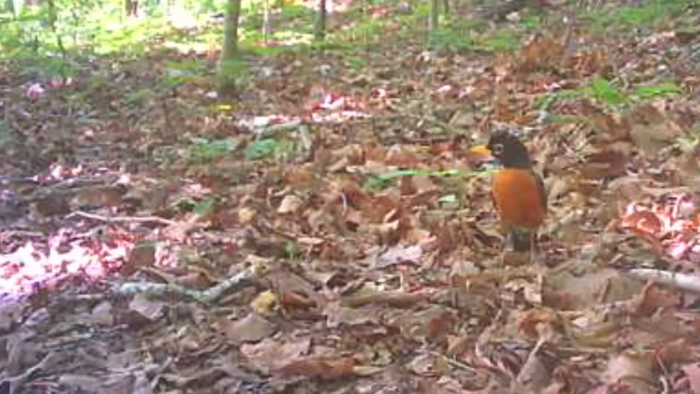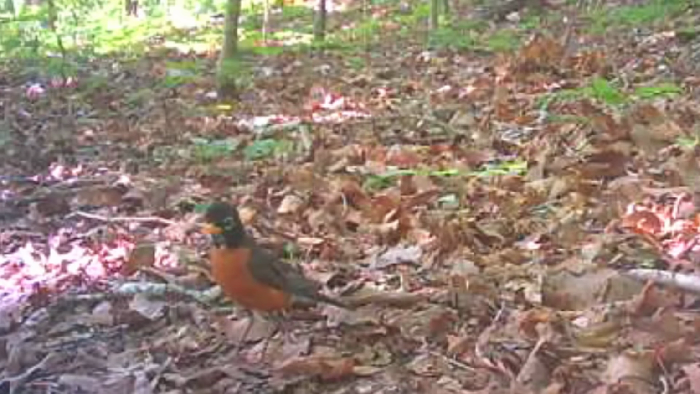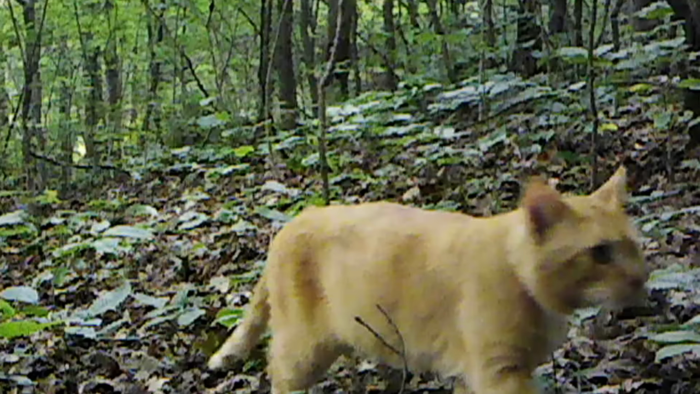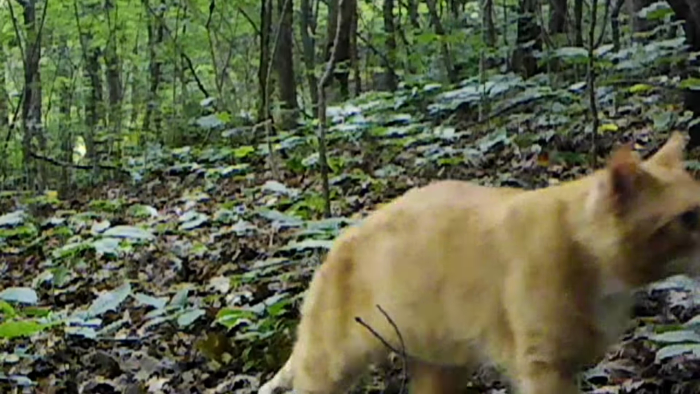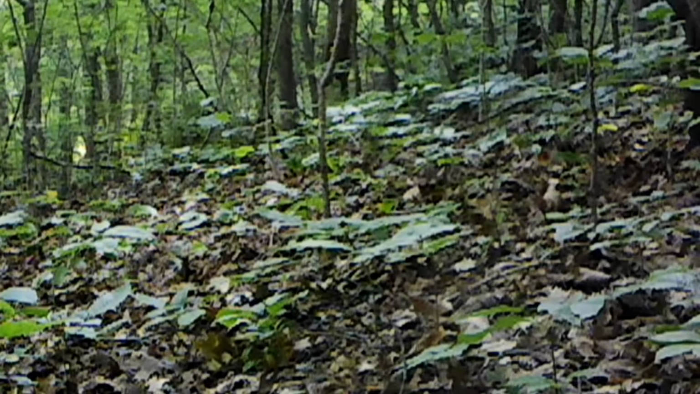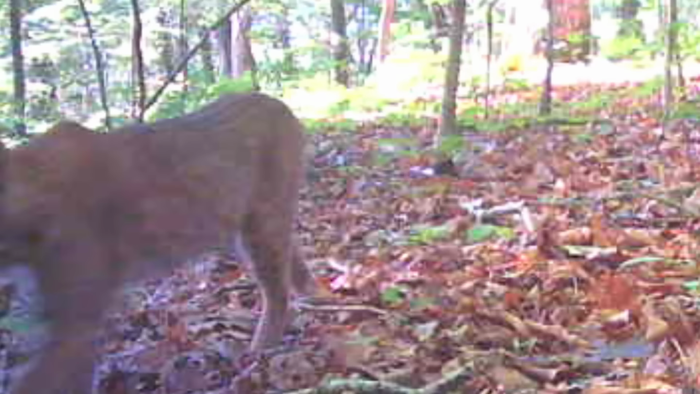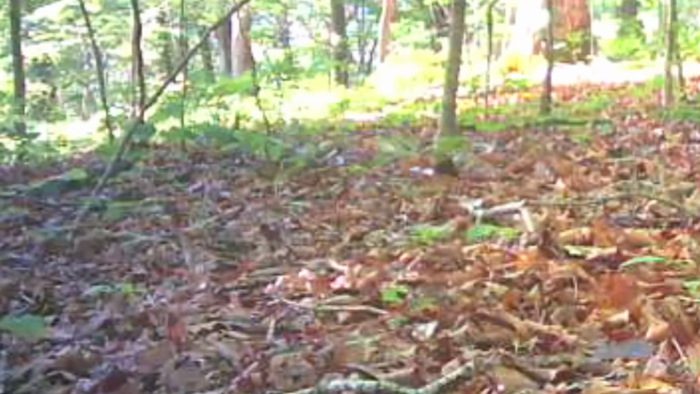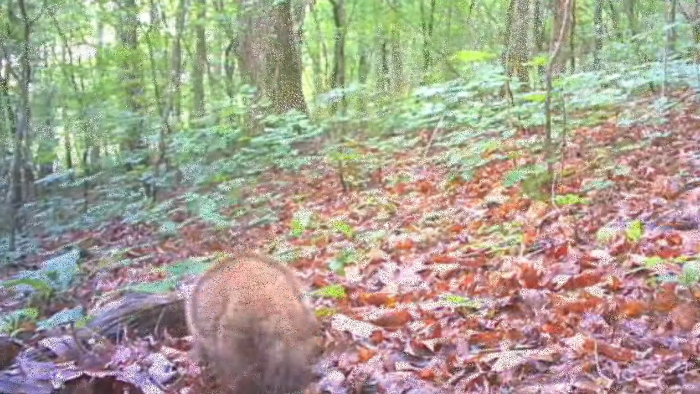And a little robin here, beautiful little robin in front of the camera. And there's a glimpse of old Yeller. Just a glimpse of him. Glad he's doing well. And there's a glimpse of old Billy Bob the bobcat. Just the back end of him passing through. Don't know why he didn't set the camera off earlier.